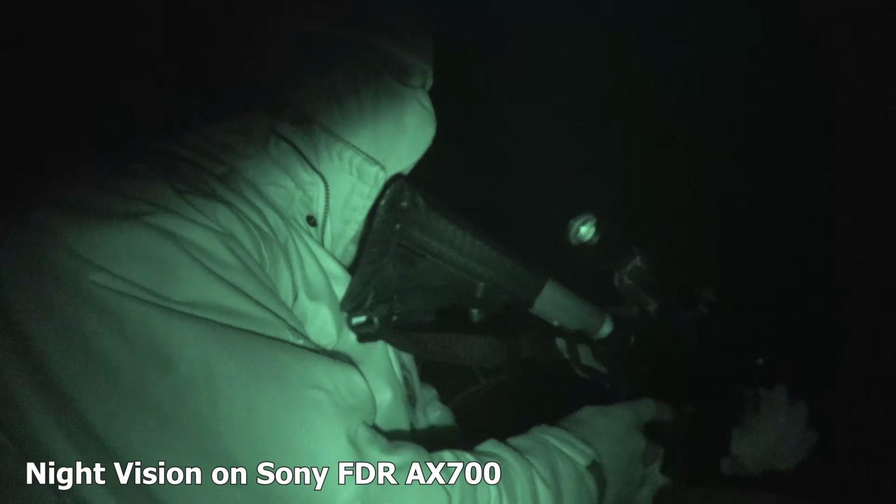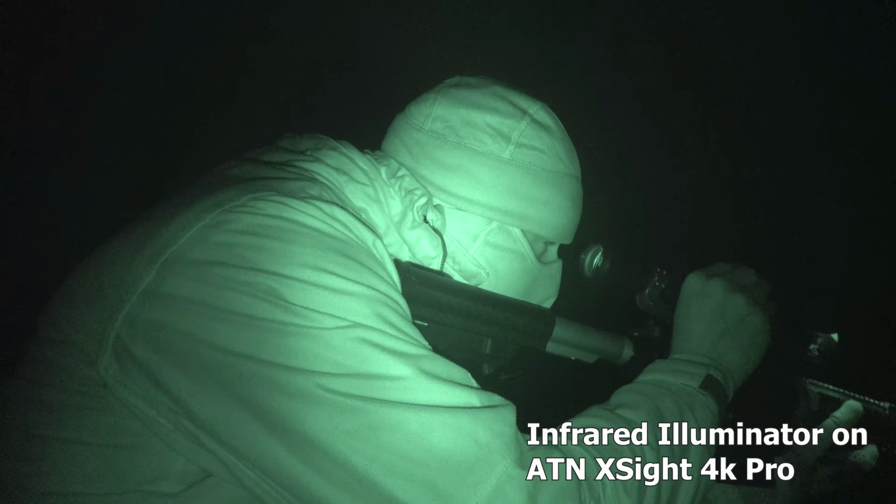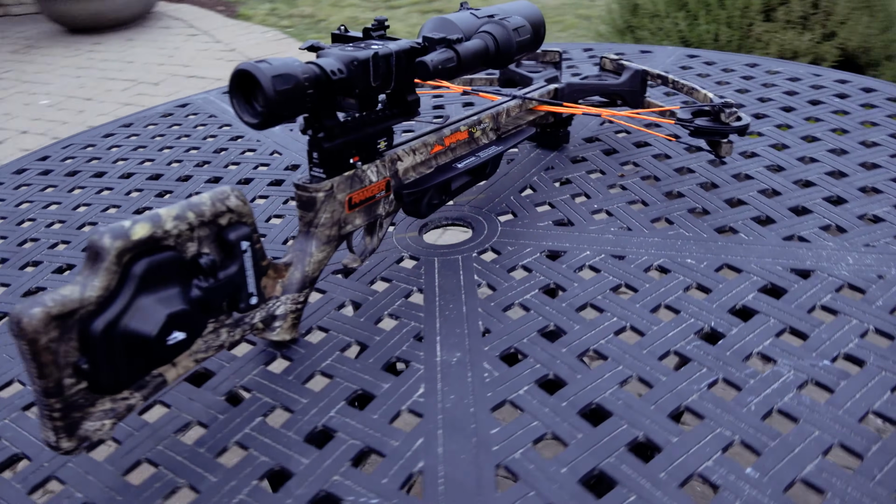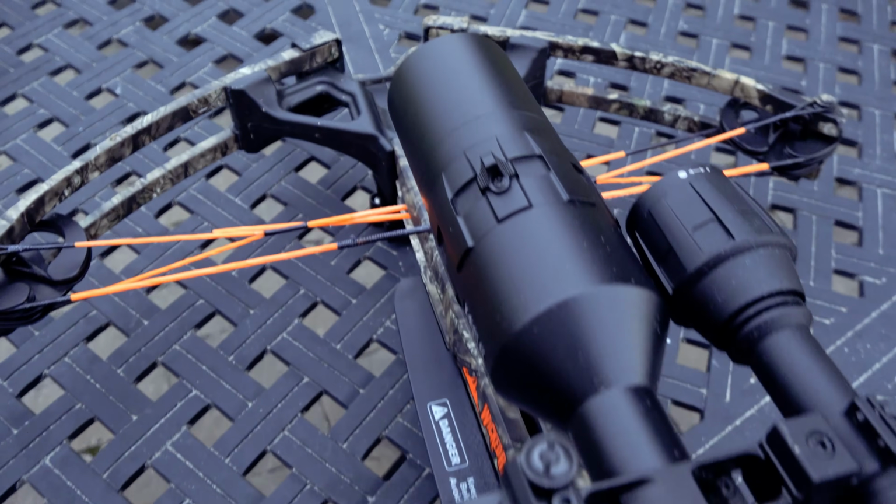Now how does night vision compare with thermal technology? Night vision isn't looking for radiated heat, it's picking up even very, very small trace amounts of light, or infrared, in the day or night. Night vision technology has been around longer in the consumer sector, so it's a little bit cheaper to come by. But both of them have their own unique applications and uses.